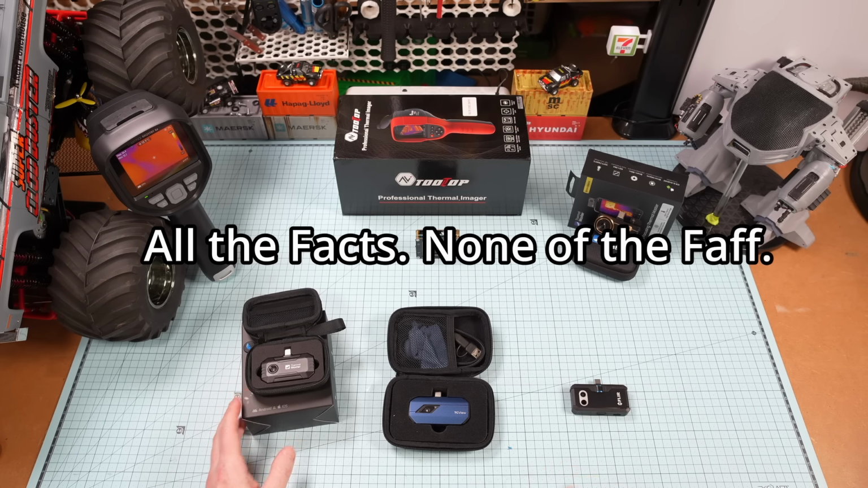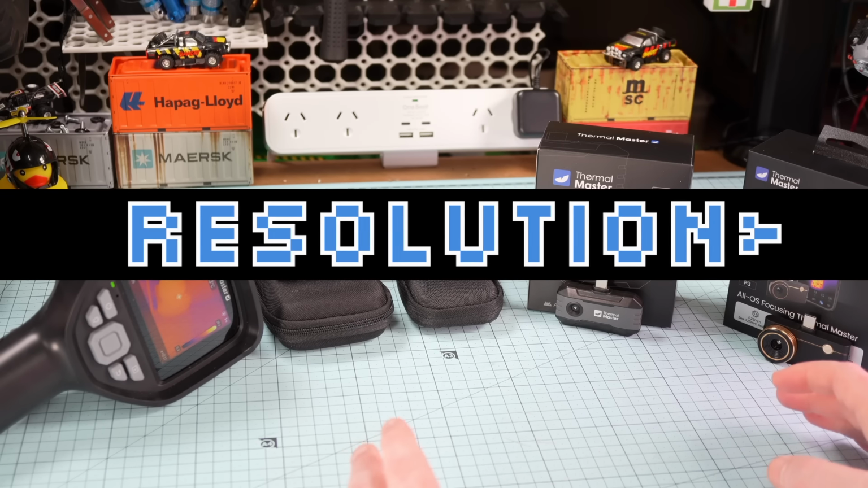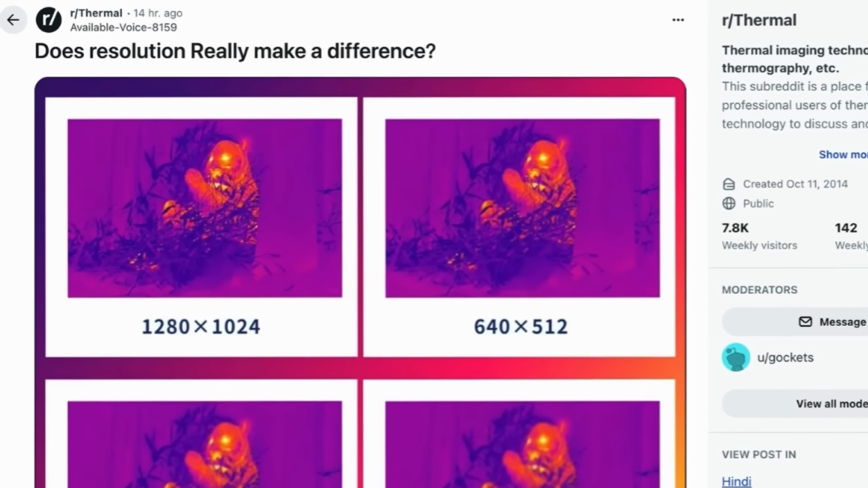Let's check out these 3 while we learn my new 4 most important things to know when buying a cheap thermal camera. First up, resolution. It's not as important as you might think. Yes, it's still the first thing you should look at, but consider this.